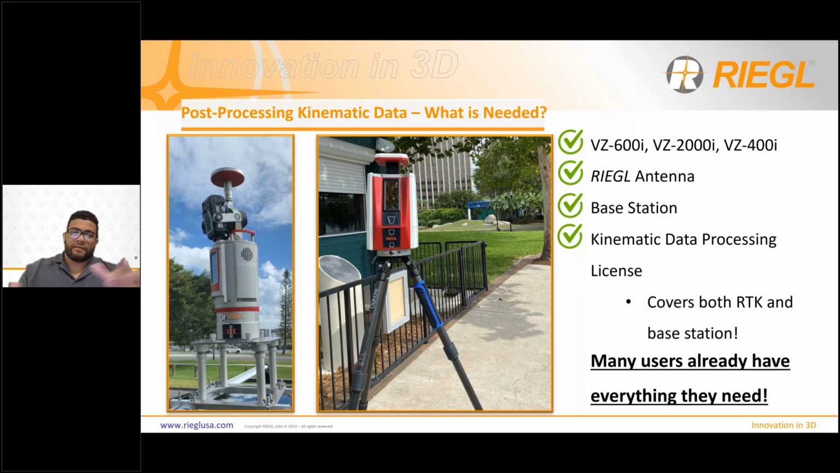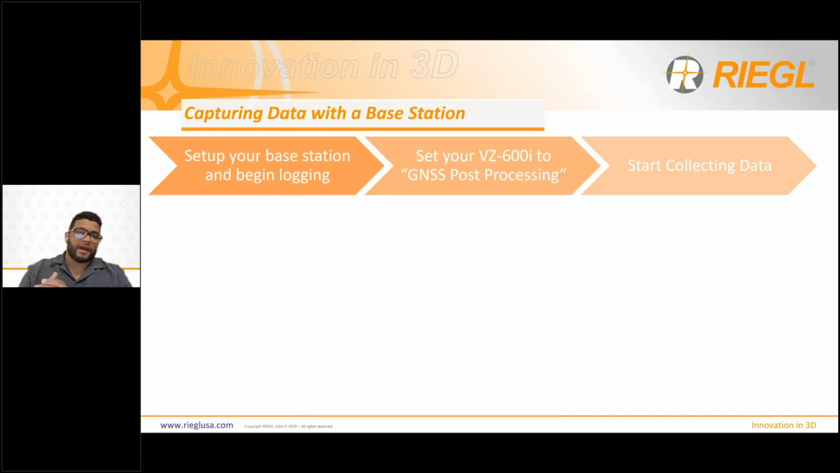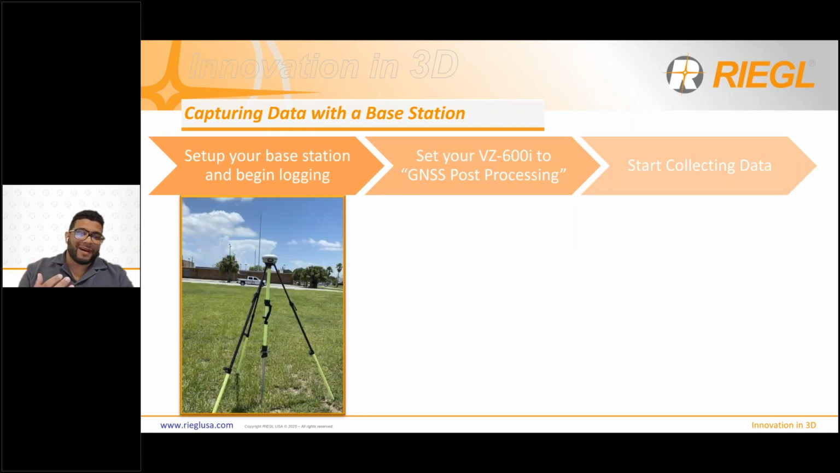So you already have everything that you need, and this is simply just going to be a firmware update to your scanner. So how do you capture kinematic data with a base station? You're simply just going to start off by setting up your base station and starting logging.